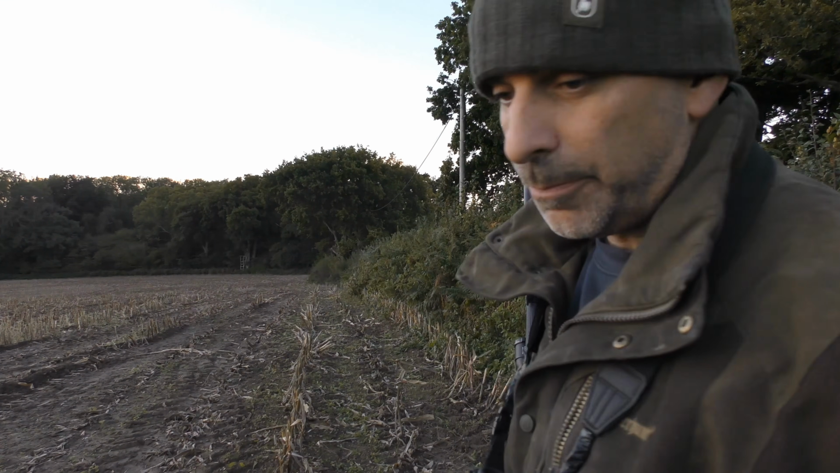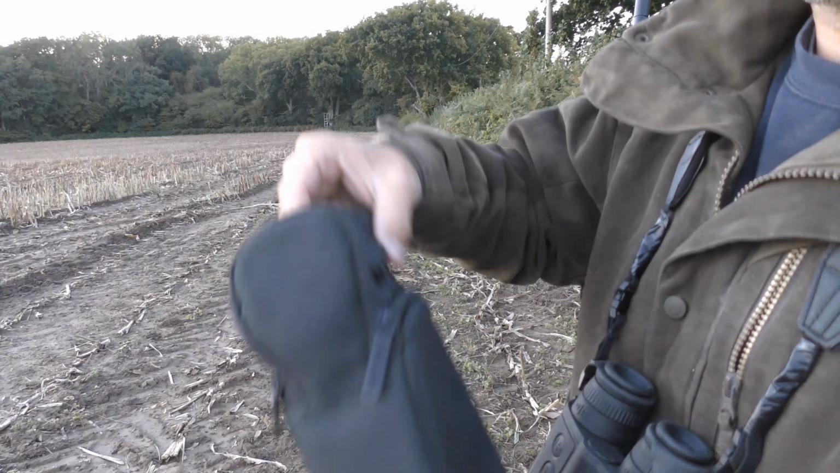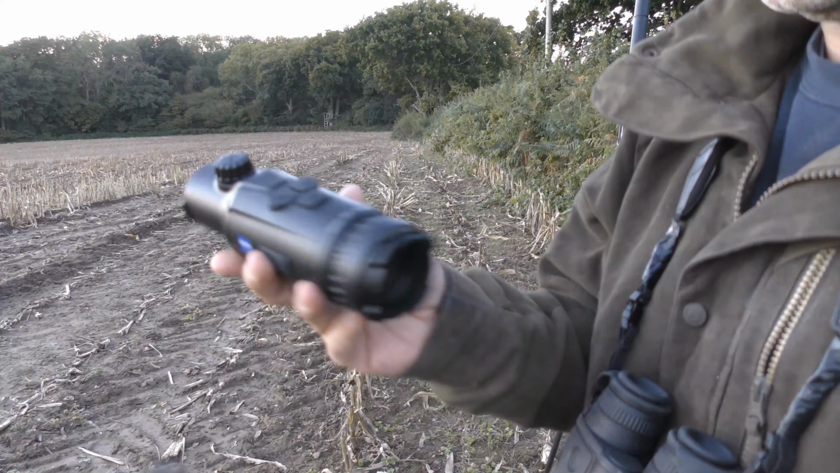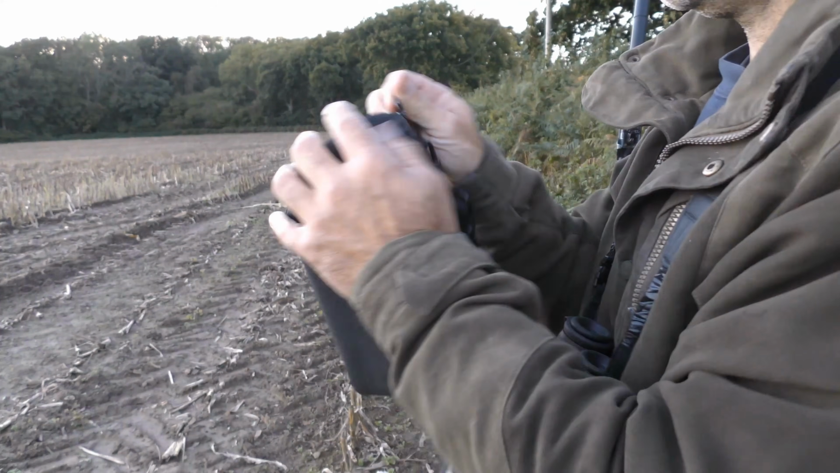The other thing that I've got is a Zeiss DTC 338 clip-on, which basically clips onto the front of your day scope and converts it to a thermal device. So I'm hoping to have a little play around with that and try that out.